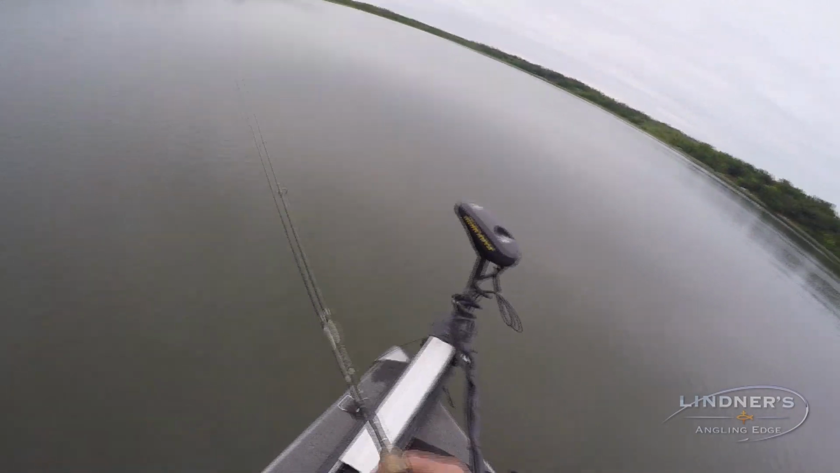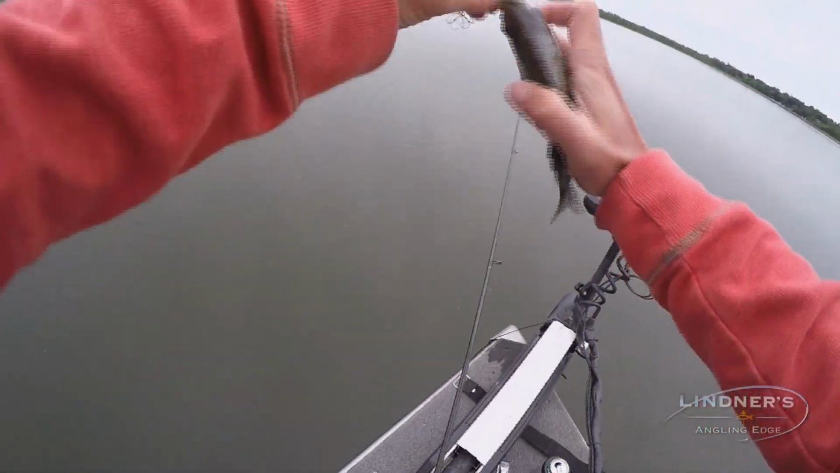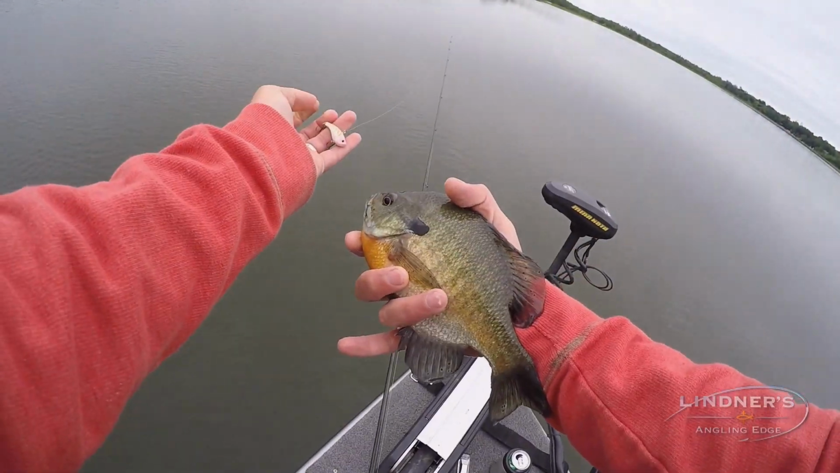So we're kind of casting right now, but every once in a while on the graph, like right behind Dan right now, I see two big fish on the screen. You can drop it down on top of the fish and dunk. It's just like ice fishing, man. This is sweet.